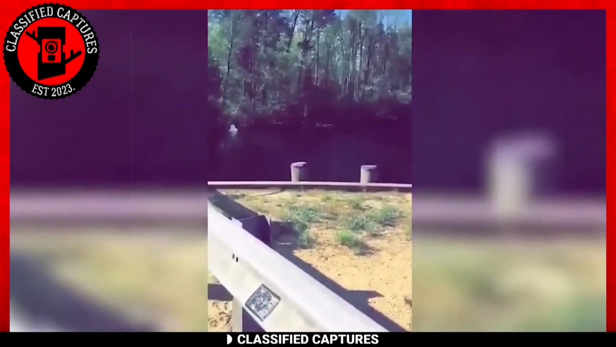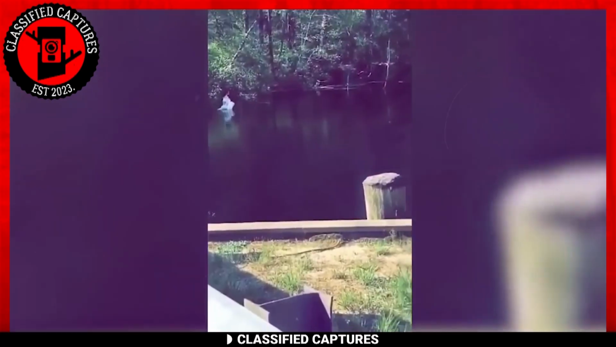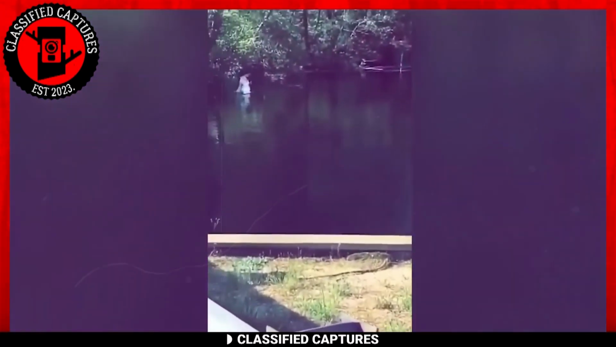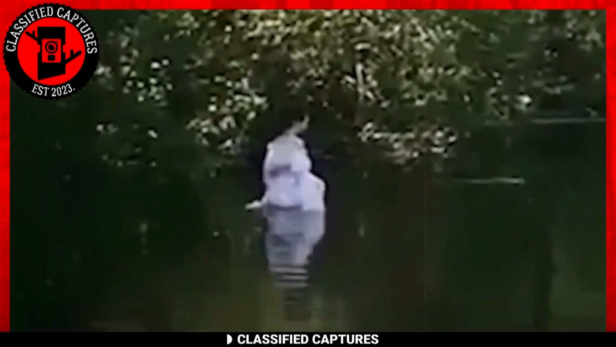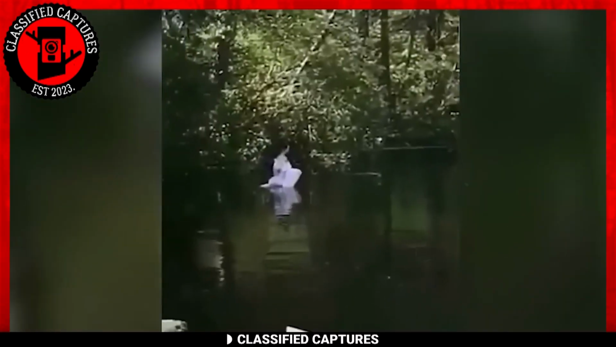This next footage was taken by a lady who spotted a strange woman standing in a lake at the New Jersey State Park. The woman was dressed in all white with dark flowing hair. The ladies who spotted this strange scene were not sure if the woman was a ghost or just some weird woman.